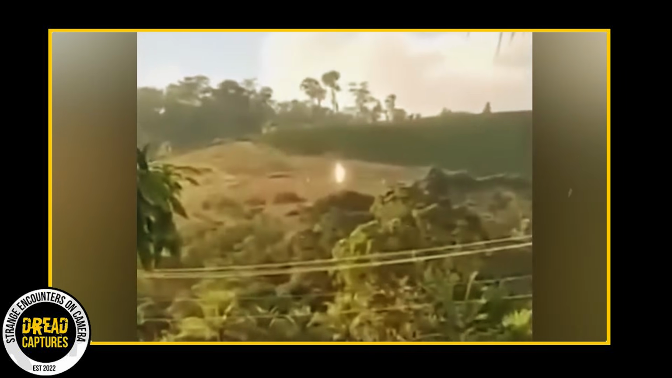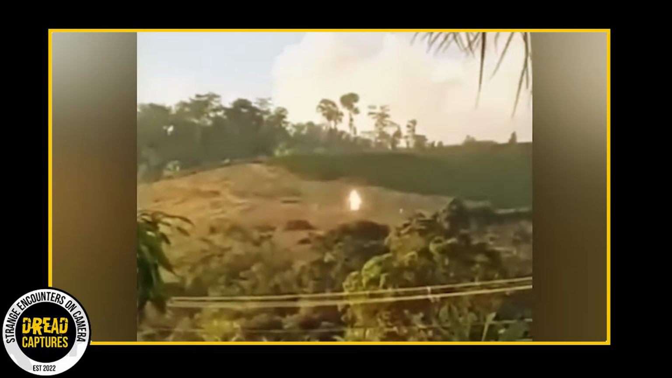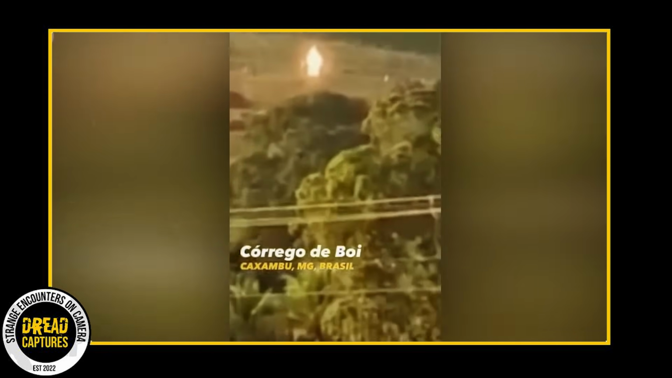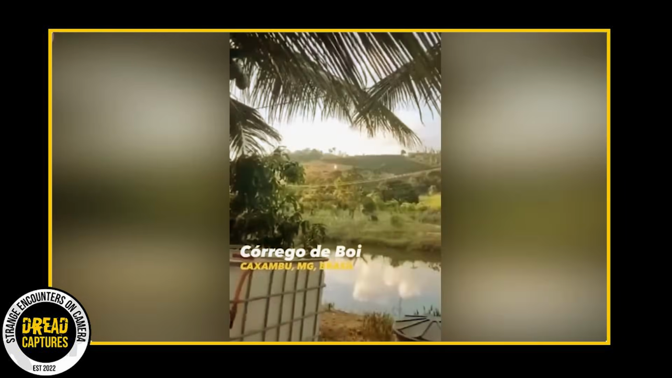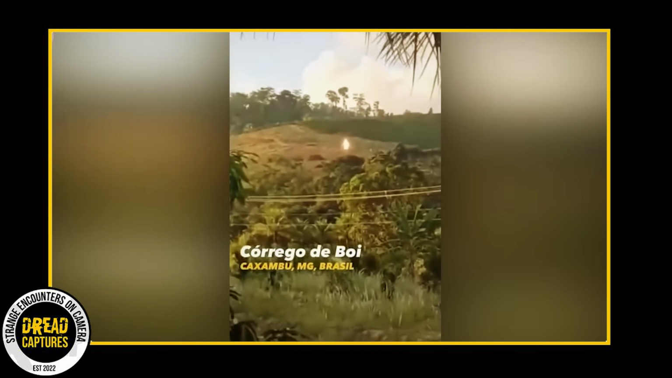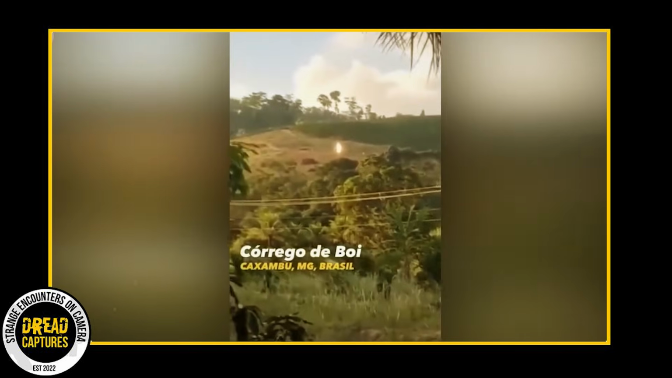In the town of Caxambu, Brazil, an unusual event caught the attention of people around the world. A video clip went viral, sparking a whirlwind of speculation and curiosity among internet users. Shared by someone on Reddit, this video showcases what appears to be a glowing humanoid figure perched atop a hill. As you watch, it becomes evident that this glowing presence is considerably larger than normal, especially when compared to the other people milling about, who look tiny in contrast to this glowing being.